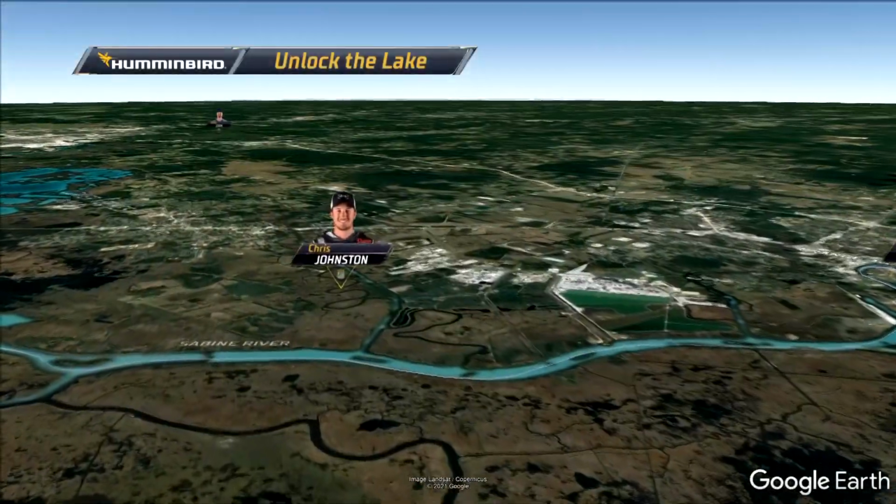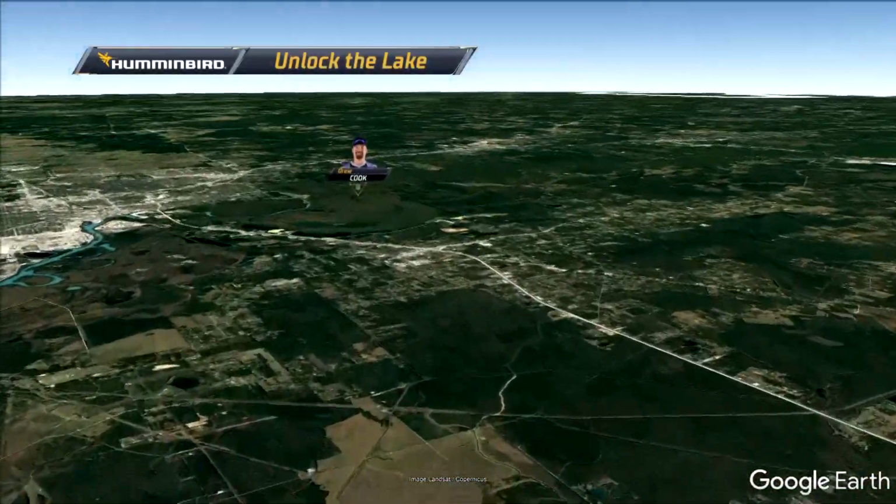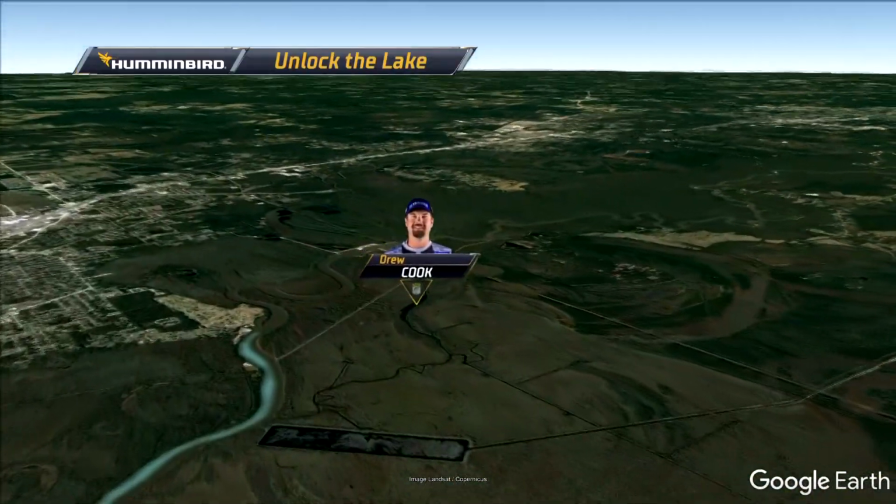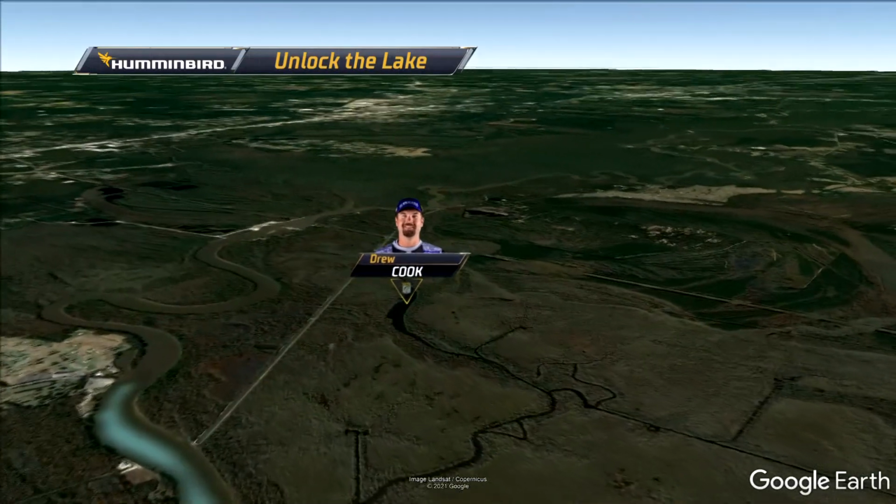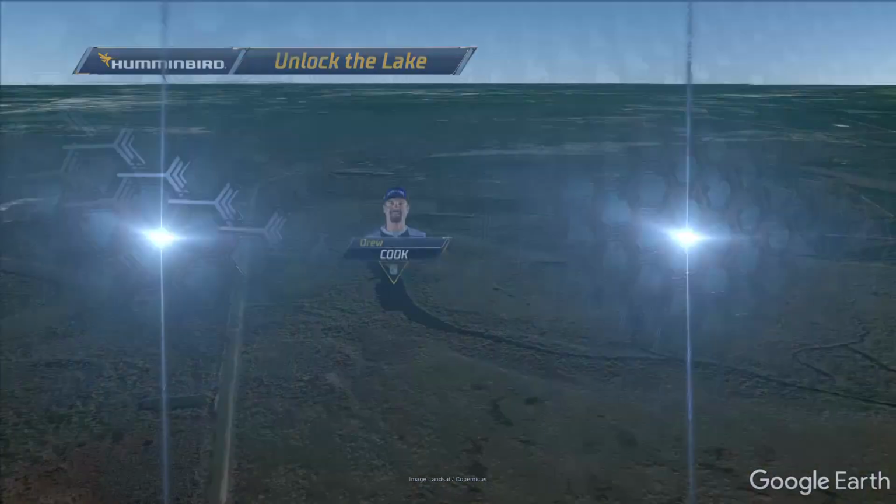He missed those big ones. He missed having them in the boat on the final day, only 7 pounds and 12 ounces for Chris Johnston. Winds up in 4th place, great tournament nonetheless, but Drew Cook, our Rookie of the Year from 2019, having a great one here, a great season and a great day here at Sabine.